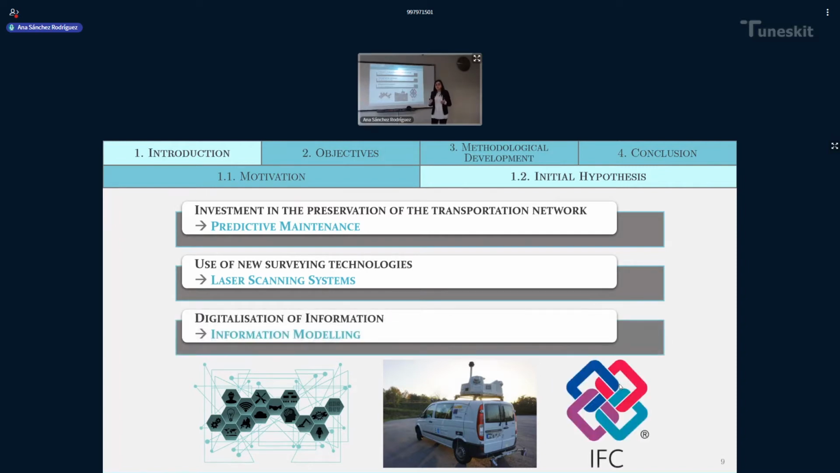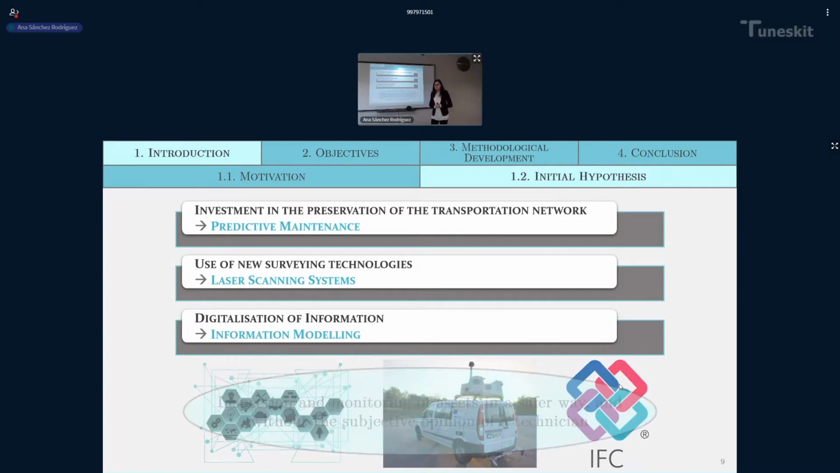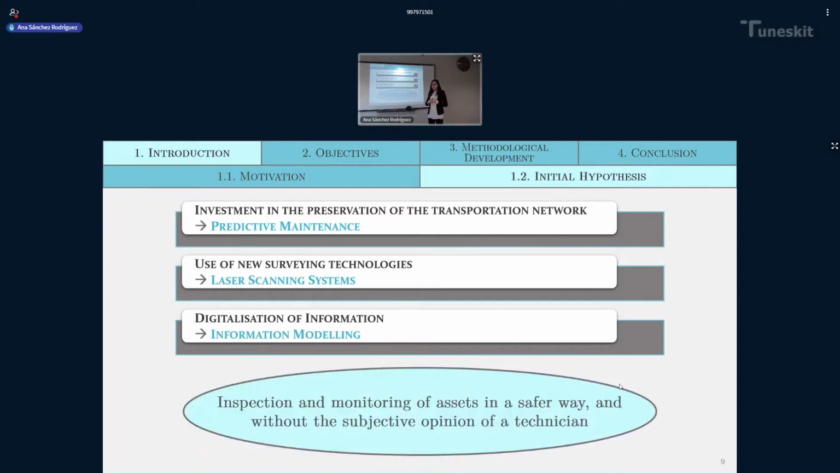And finally, the digitalization of information using always international standards. All this will allow us to inspect and monitor assets in a safer way and without the subjective opinion of a technician.